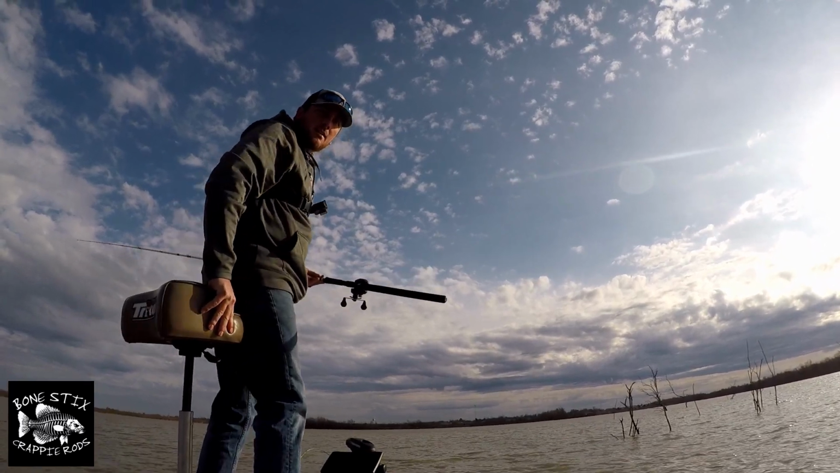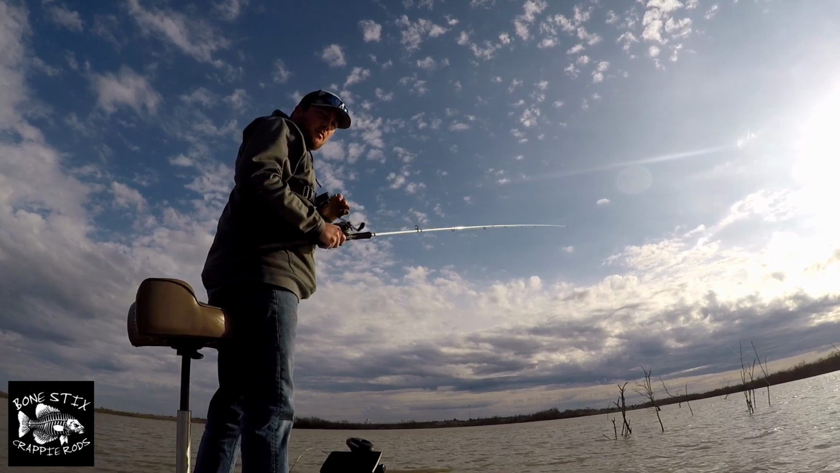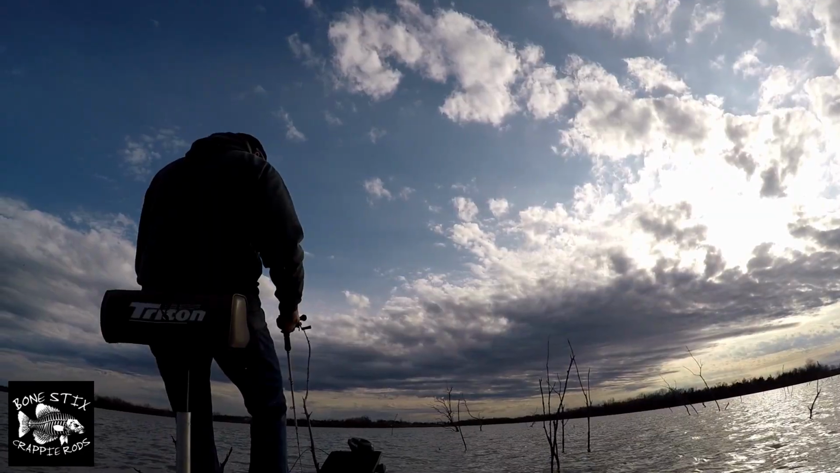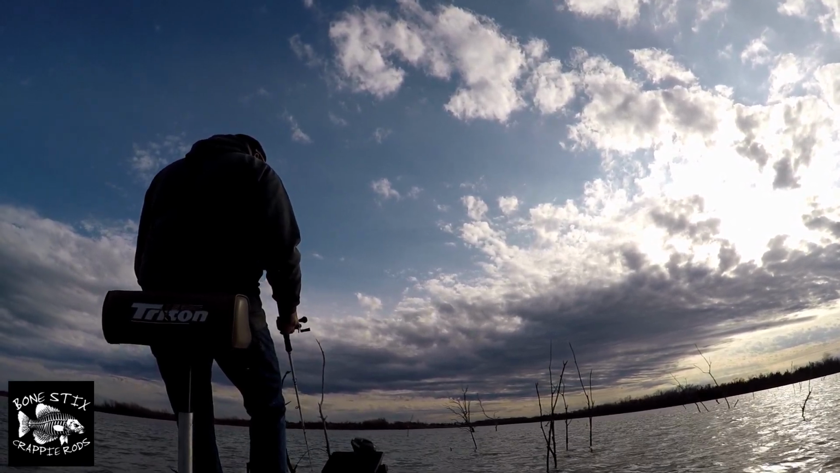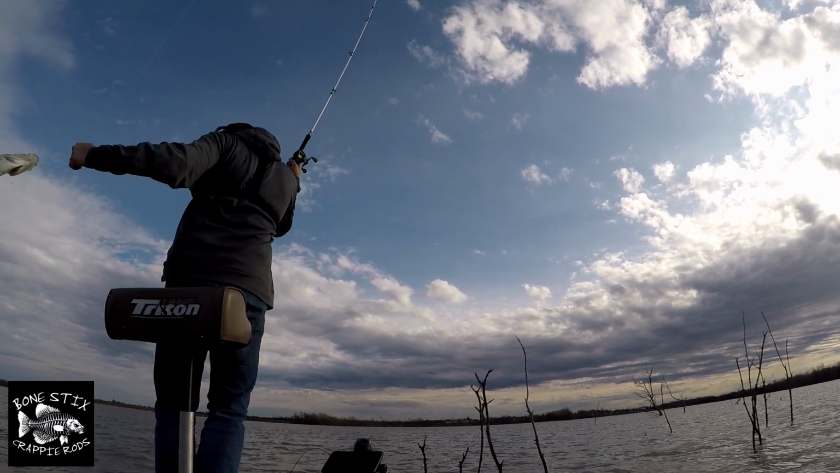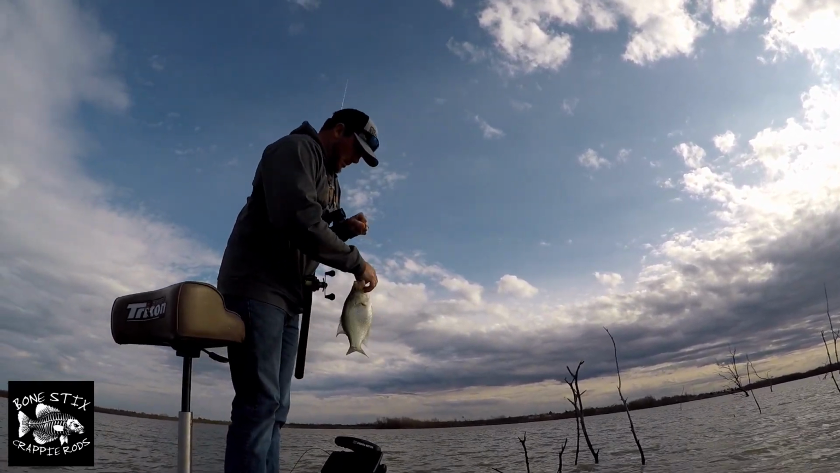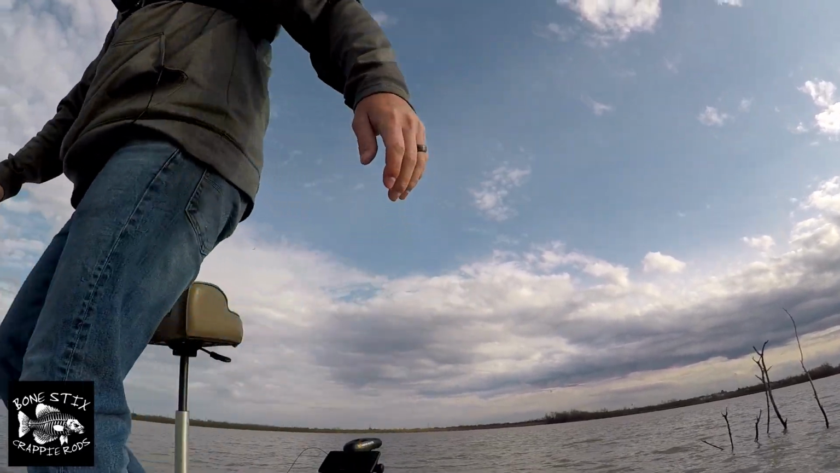Another thing on these fish today, if their nose is into the timber, cannot get them to hit. Ooh. There we go. Just yanking those dudes in.